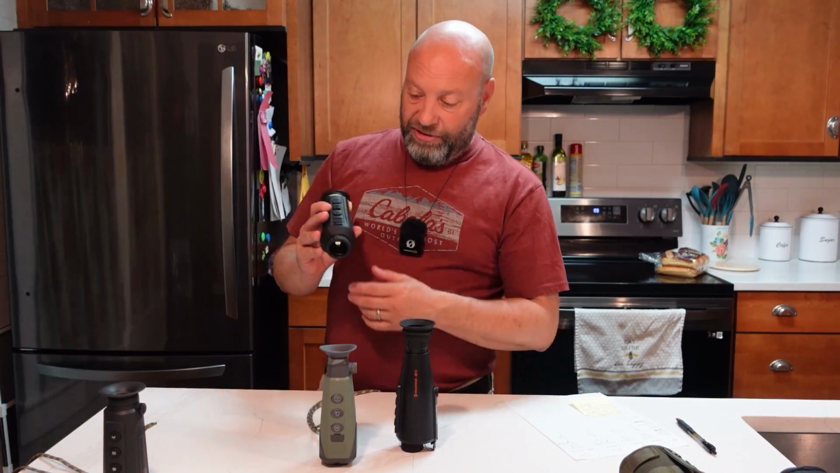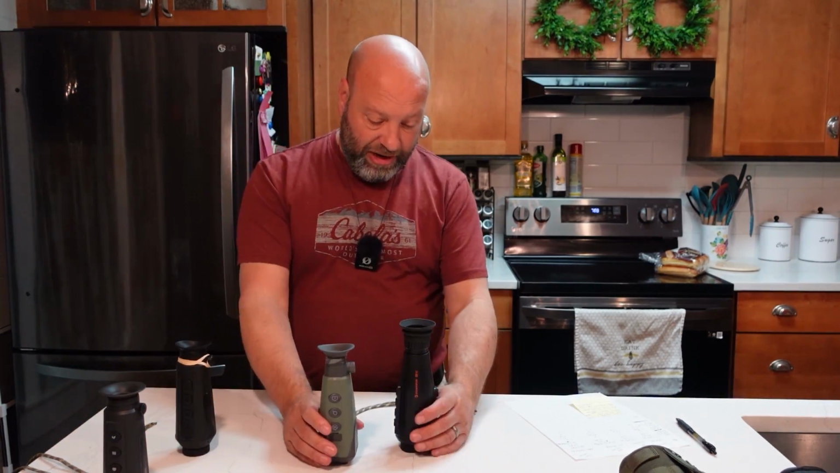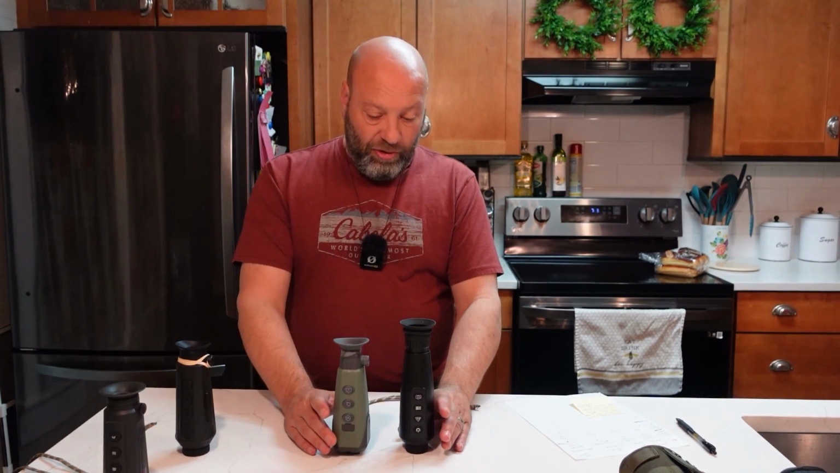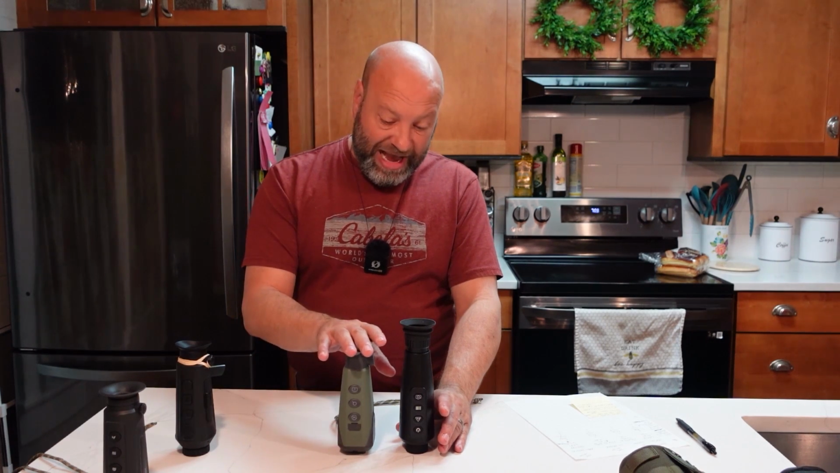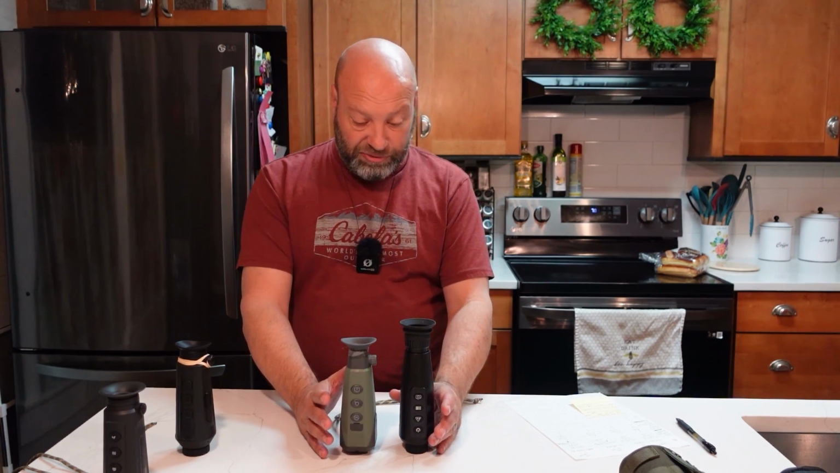But now notice here too, one thing that's unique, we'll get to that in a minute, but basically these two here are absolutely excellent for the price range. Between the two, if I had to pick, I would pick the Topdon because it's got the smaller size and we still have the 10-hour battery. Everything else is so close between them.